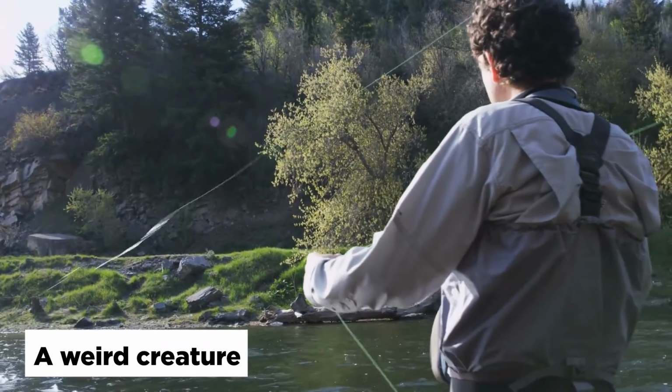A weird creature. Well, the man was trying to catch some fish to take home. He saw a weird creature swimming around in the water. It was unlike anything he had ever seen before, so he decided to capture it on camera and show it to others. Upon seeing the footage, people couldn't identify any animal that resembled this creature. The eyes, the skin color, what kind of fish could it be? Or is it the sea monster people have been talking about?